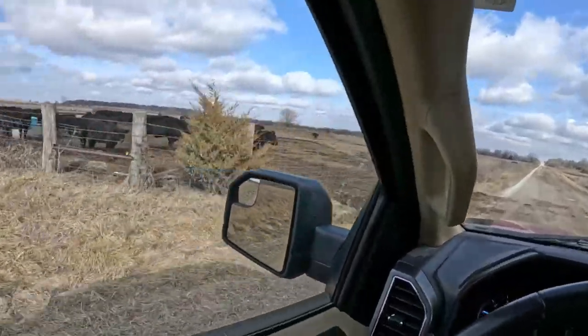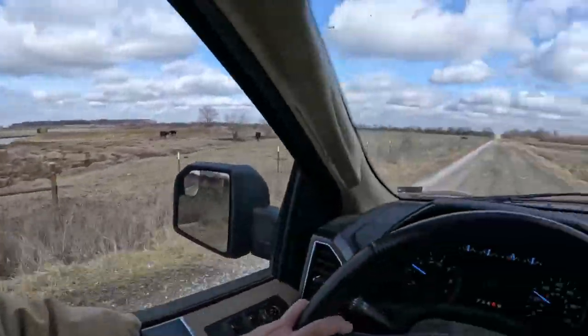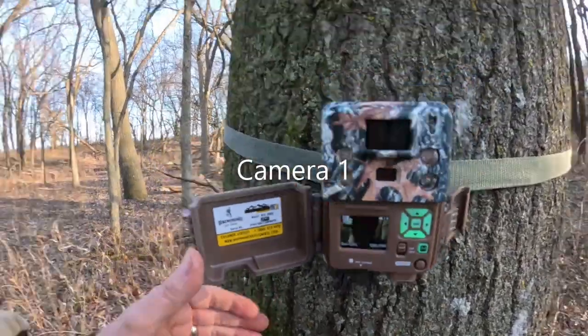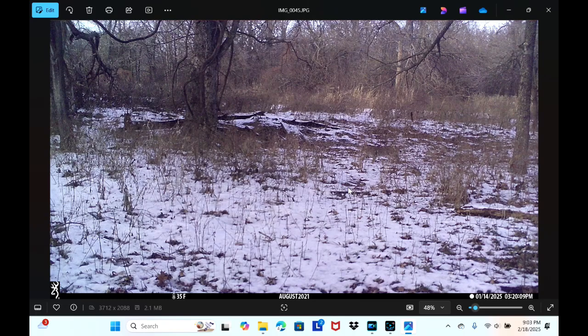Time to check the trail cameras. Let's see how many are on it. Let's see, we've got 1,139. That's a bunch. Okay, so thanks for coming along.